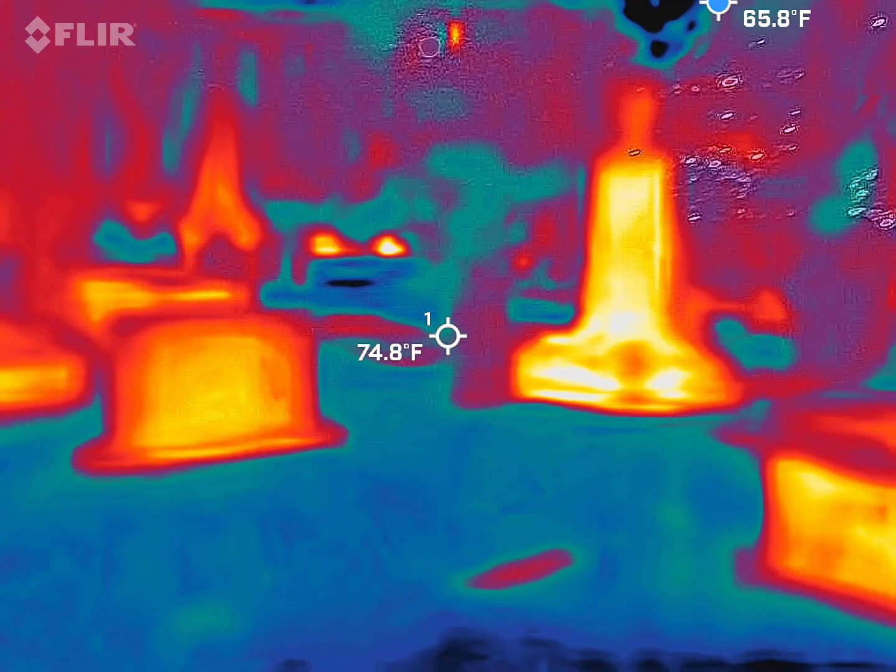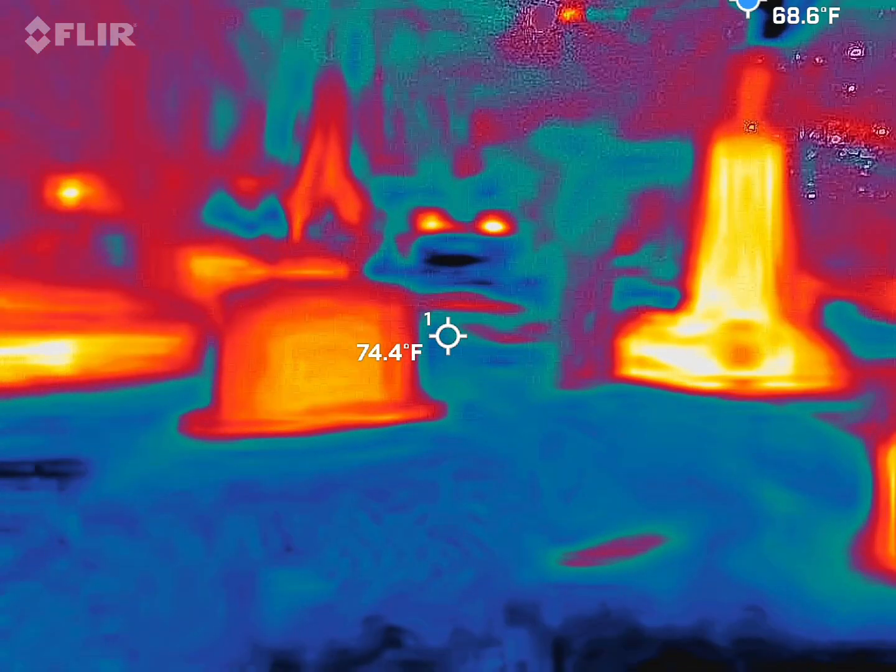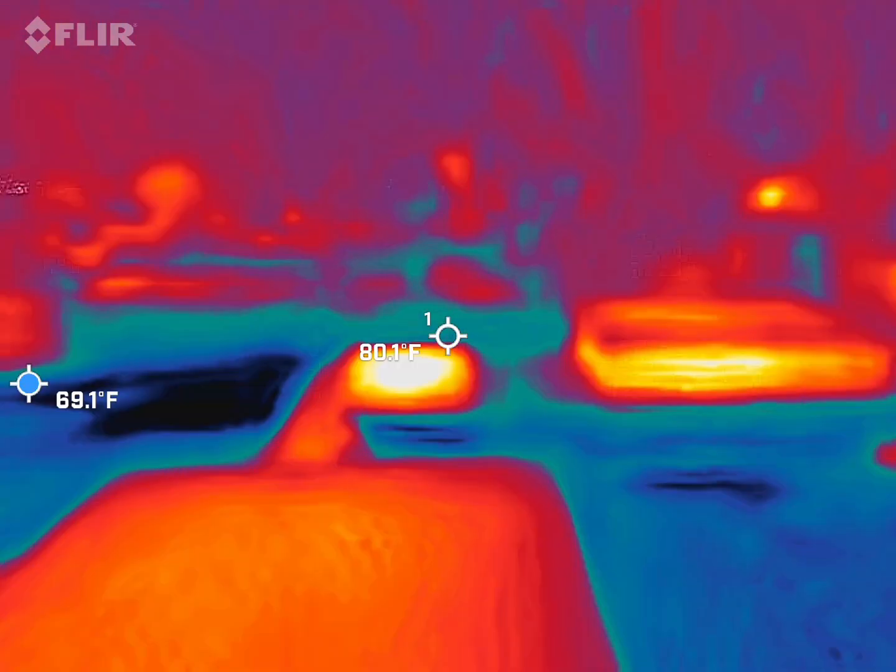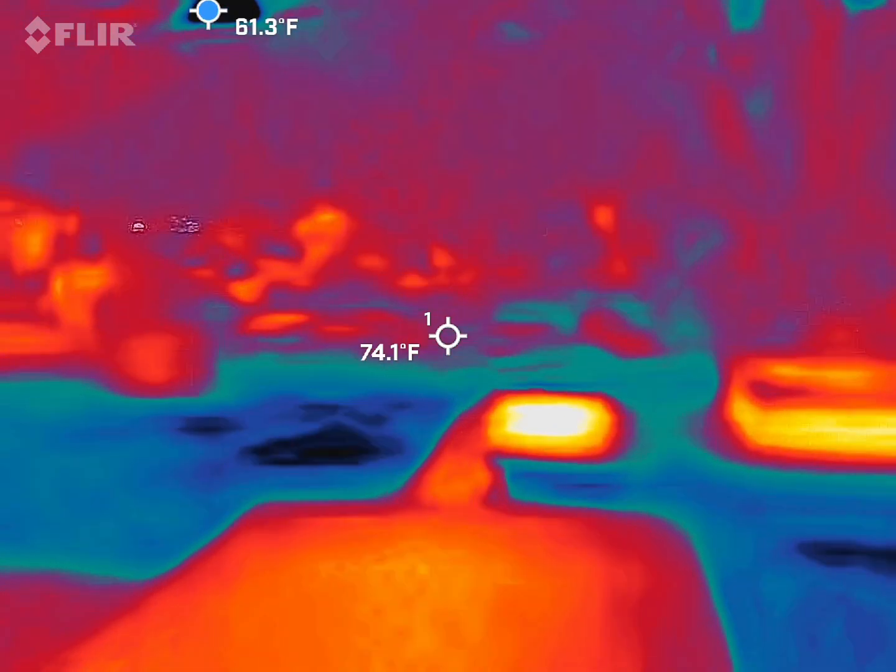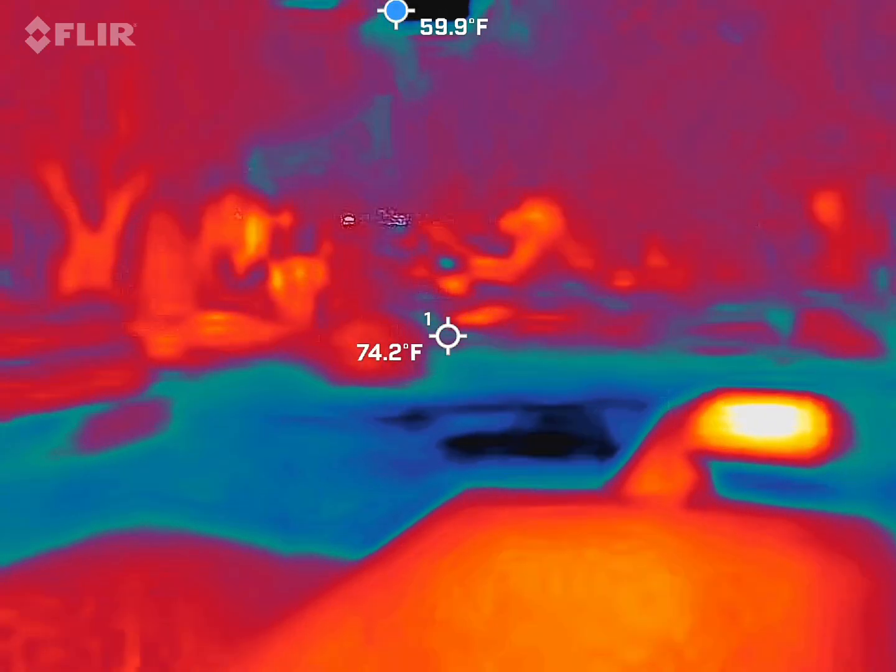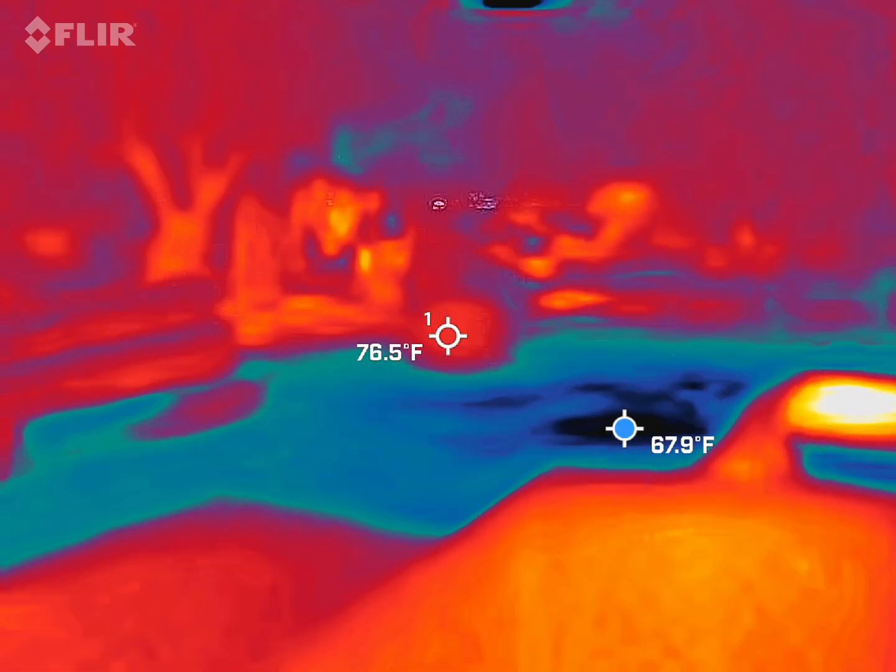Try and move it slowly. Don't try and jerk around. Any words? Nothing? Anything else crazy? I spiked at 3.1 and that was it. I'll take a 3.1 over here. Anything nuts on your end? No, just hot tombstones. They hang on to the heat in the daytime. Hell yeah. Take a little 3.1.